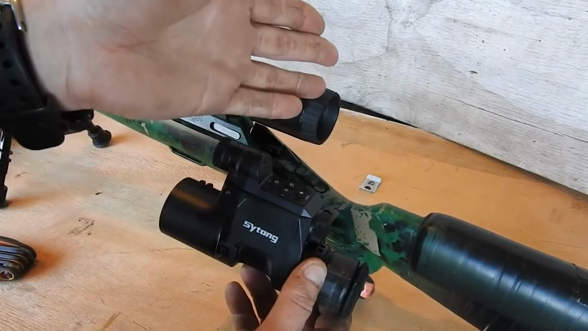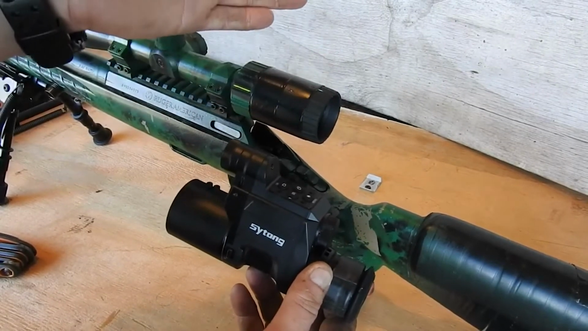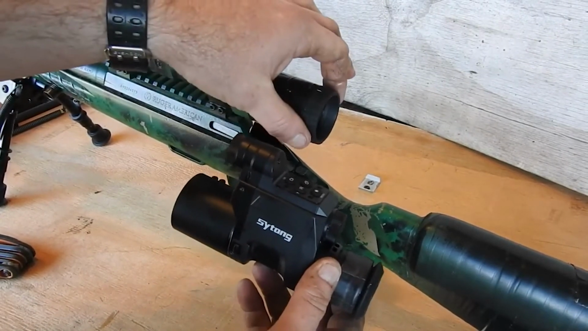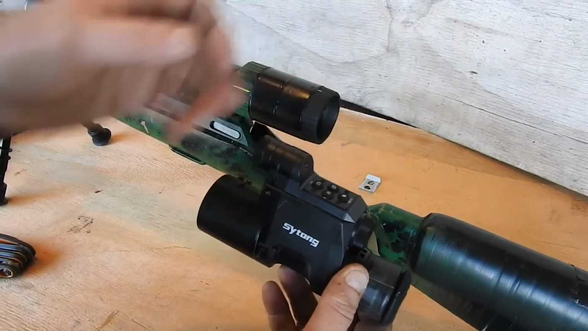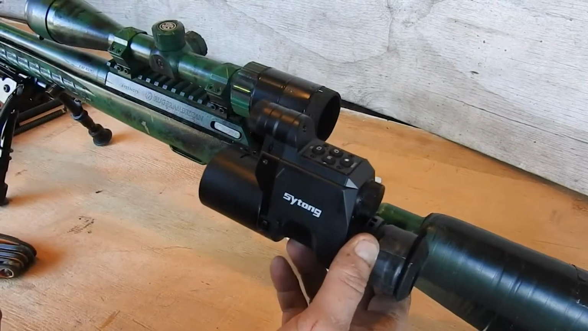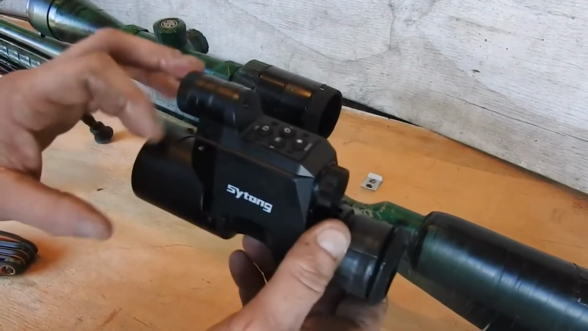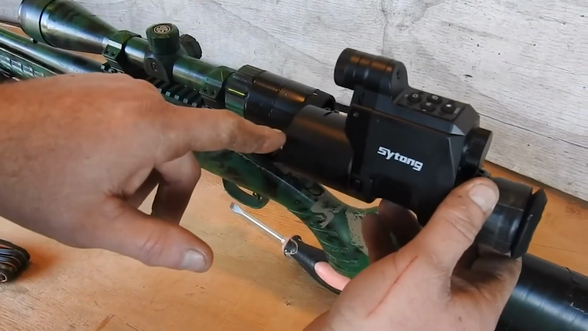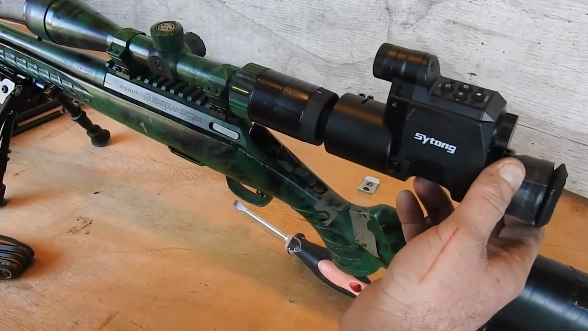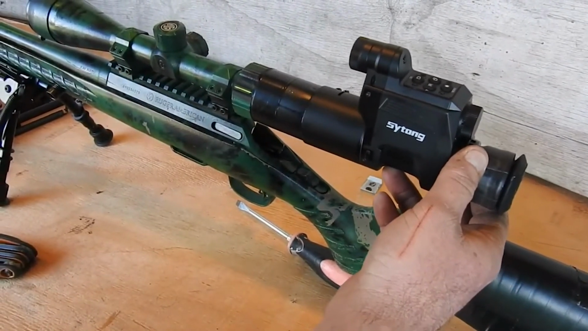You can try it before you mount it, and if you go too far forward, you'll see that it's out of focus. The image is not right, and if you go too far back, the image isn't right. Same when you put this on. So I'll add it in later, but what you need to do is slide that on.